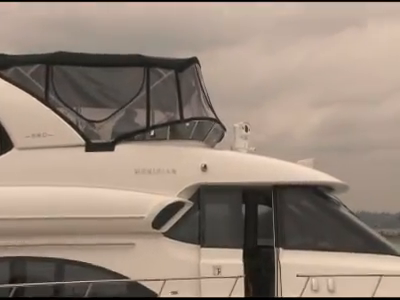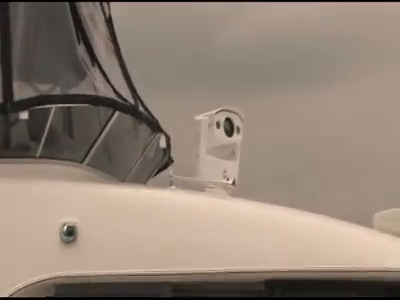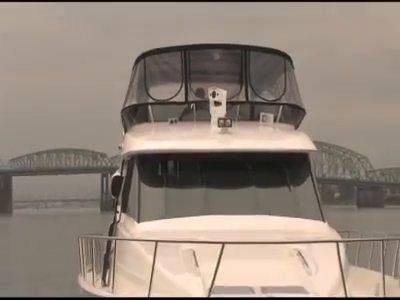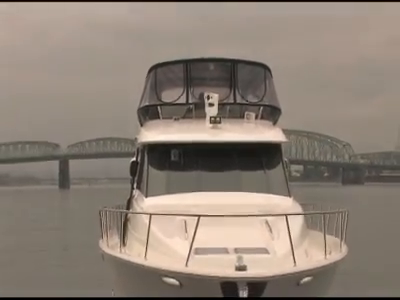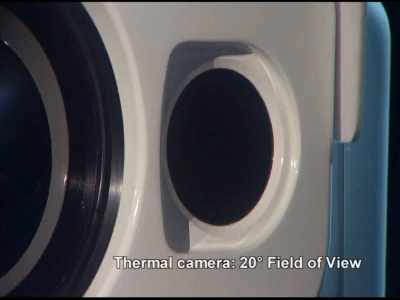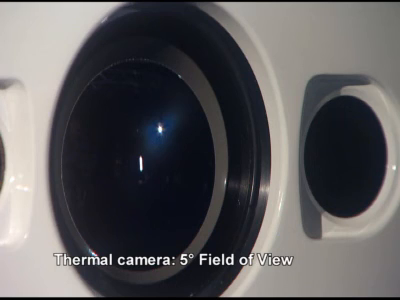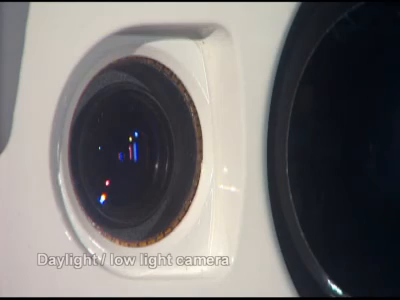Voyager is a powerful multi-sensor mid-range thermal night vision system. It features 2 thermal imaging cameras and 1 daylight low-light camera. One thermal imager has a wide-angle field of view and is ideal for navigation and situational awareness. The other, with a narrow field of view, allows the user to zoom in onto objects that are very small or far away. The Voyager also features a daylight low-light camera.